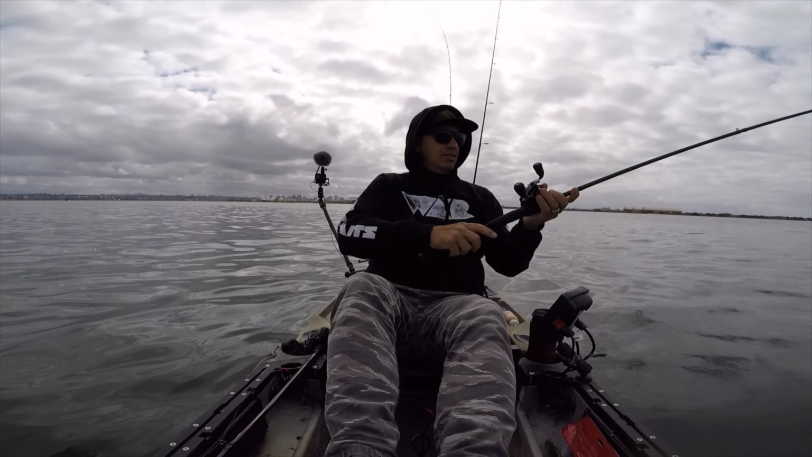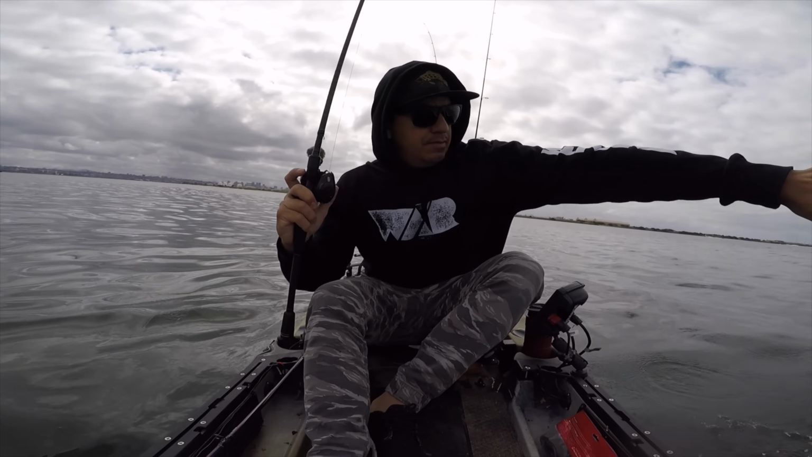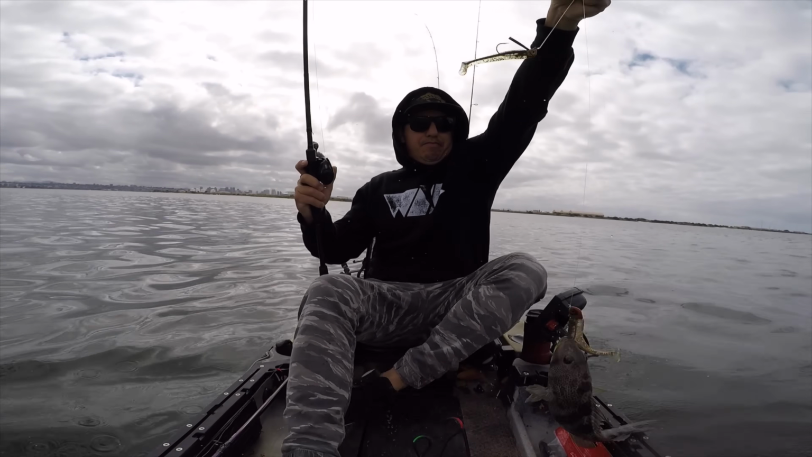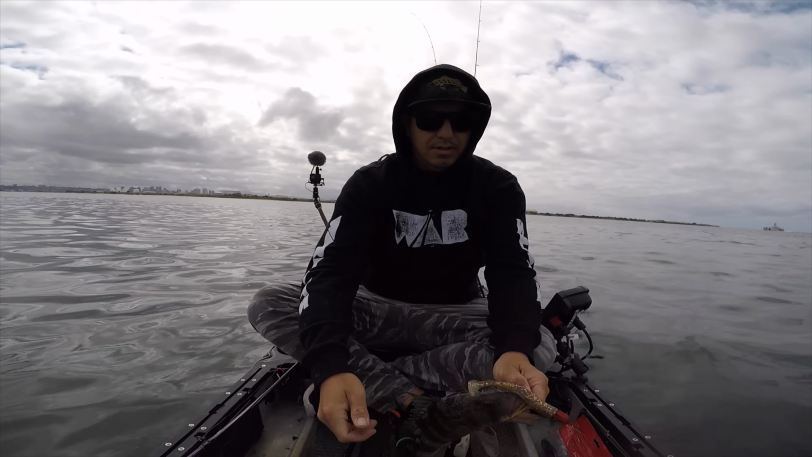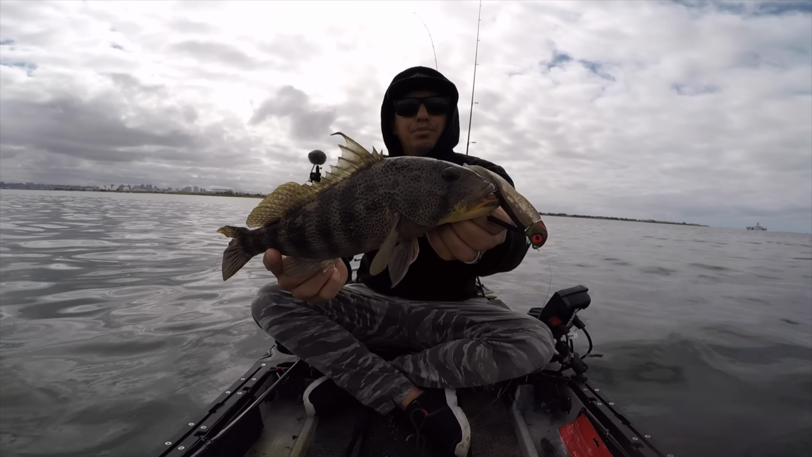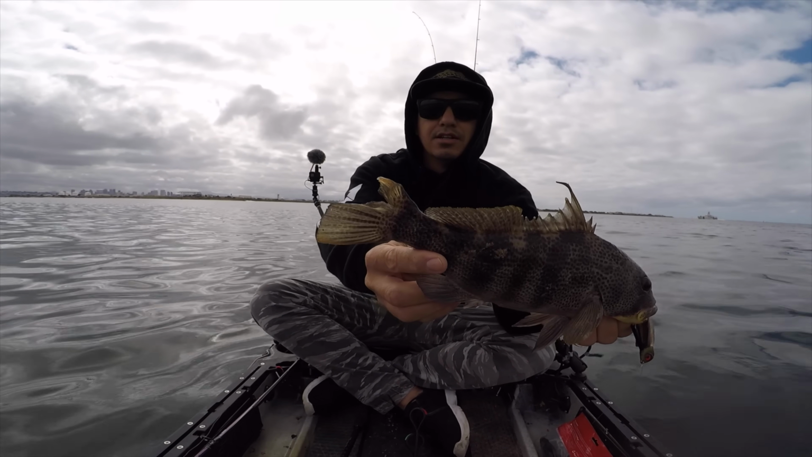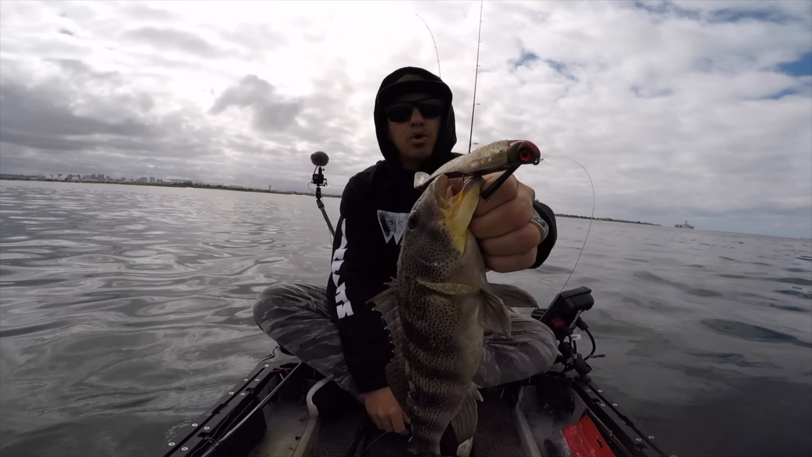I got a single spotty. Big spotty, guys. Big spotty. Double rig. Ate a 5-inch bait. Whoa, big spotty. Look at that tail, chewed up. Something's after these fish down here. Got that tail chewed up. That's a 5-inch swim bait right there, 1 ounce head.